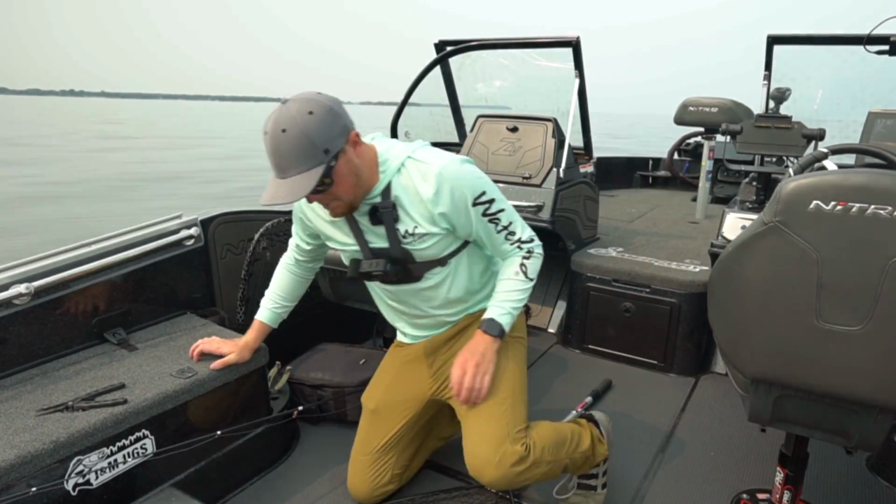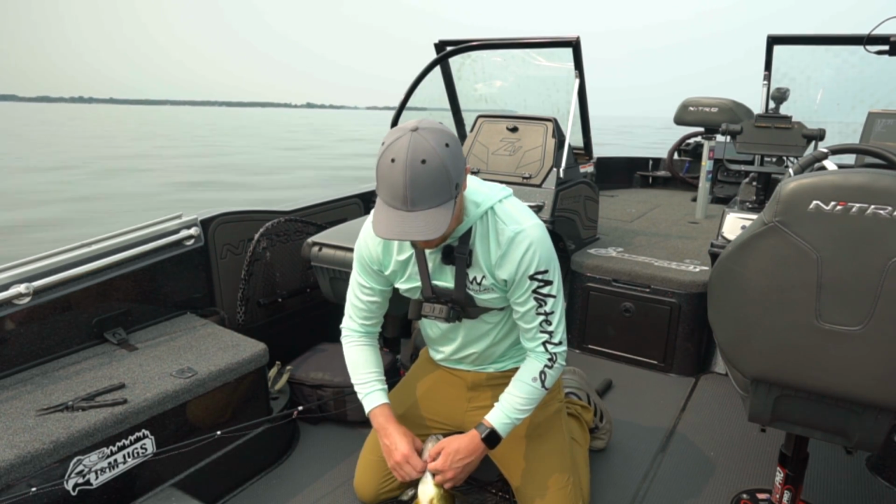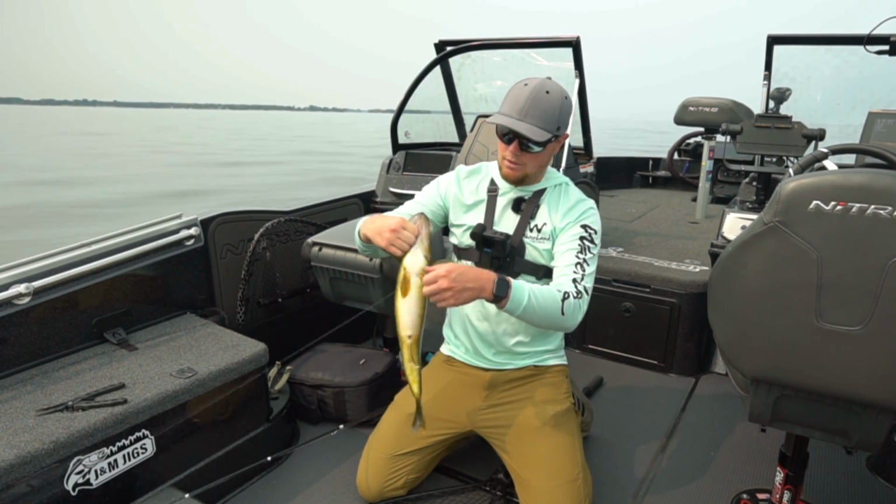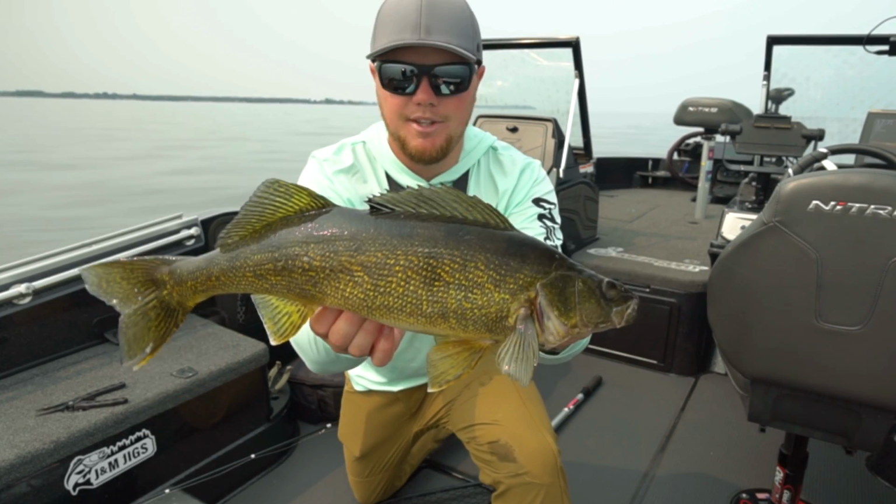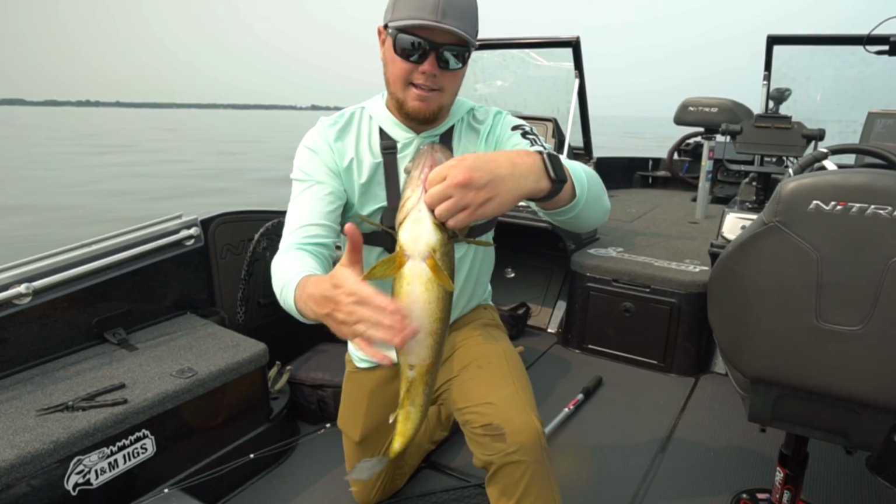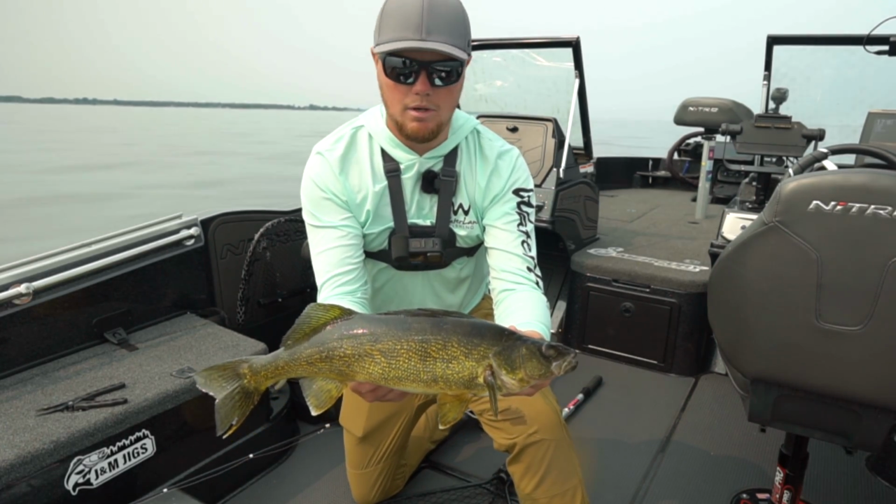We're seeing all that bait moving around on the bottom there, and you can just tell that these fish are feeding on them. They are packed full of bait, and that's a good Green Bay walleye. Look at the gold colors on that fish right there. They're definitely packing on the pounds, but that's just another good Green Bay walleye.